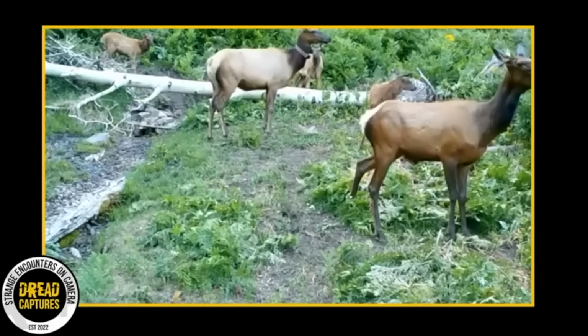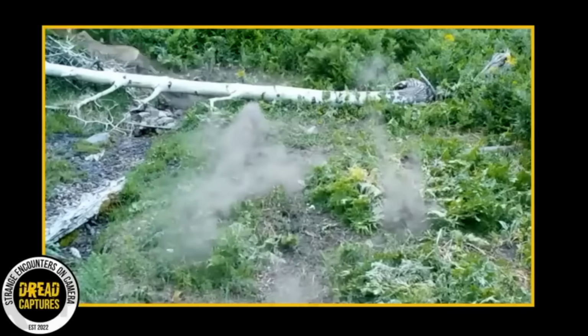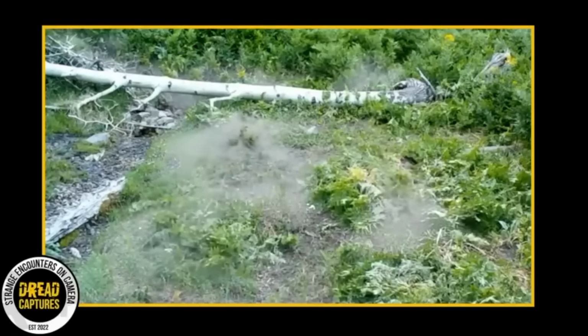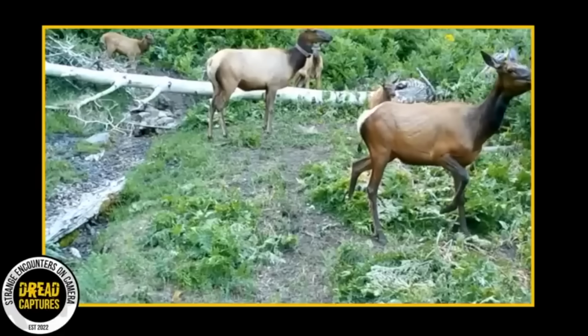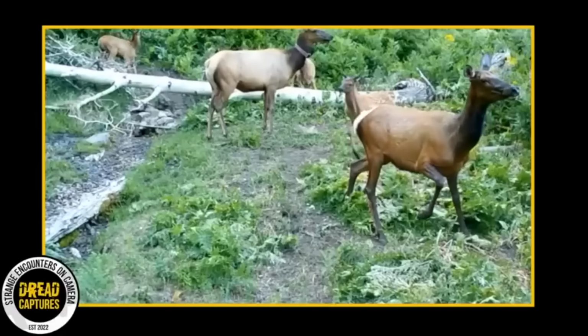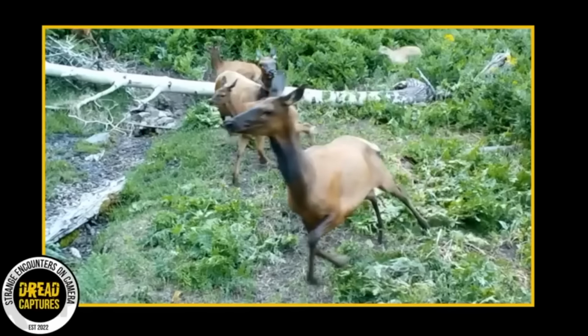As we watch it again, the cow closest to the screen makes the alert, but her back is facing where the lion came from. I wonder how she knows not to run that way. I guess it could just be instinctual. I'd love to know what experienced elk hunters and wildlife enthusiasts think the reason is.